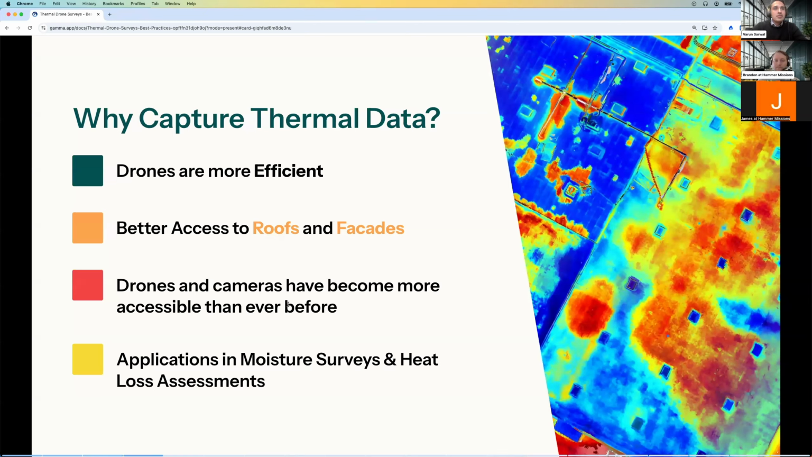And thirdly, there's a trend going on at the moment in the industry where camera technology, infrared technology, has become more and more accessible. I remember when I started with drones 10 years ago, the thermal camera used to cost 3 times the cost of the drone itself. Everyone was really worried about flying a thermal camera because of its cost, and it used to be a separate system. But now you've got consolidated systems and they've become more accessible than ever before, and that really promotes the utilization of the technology.